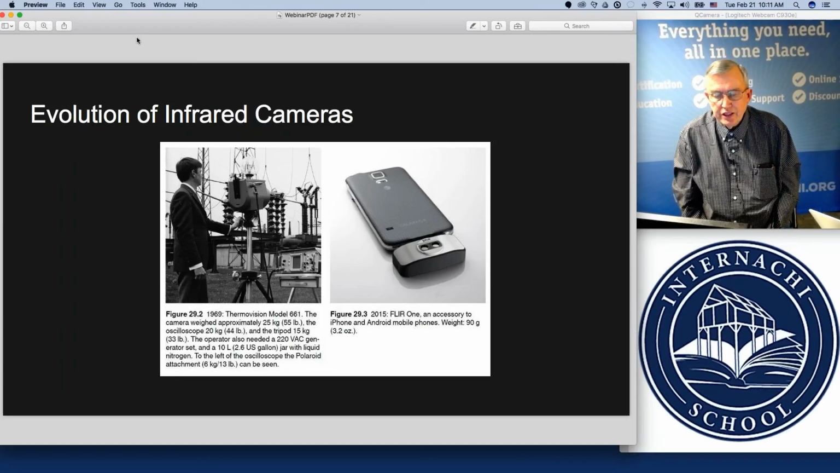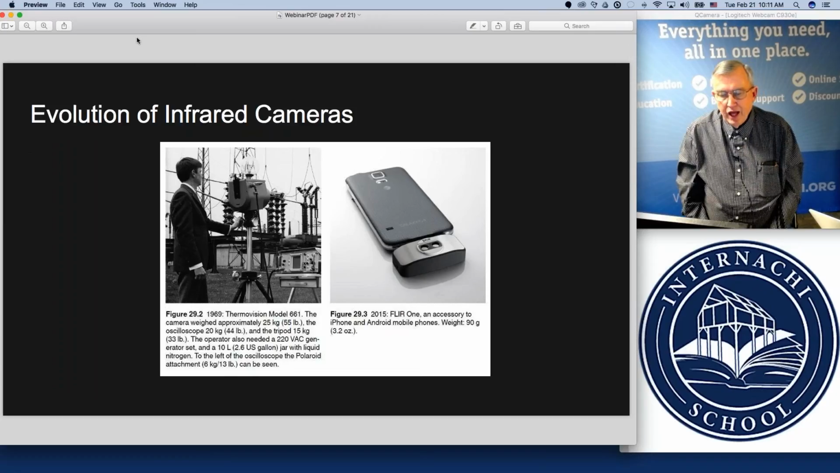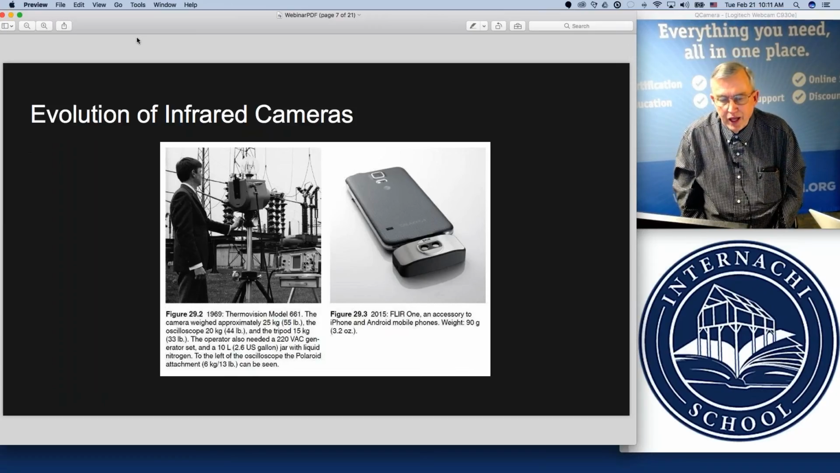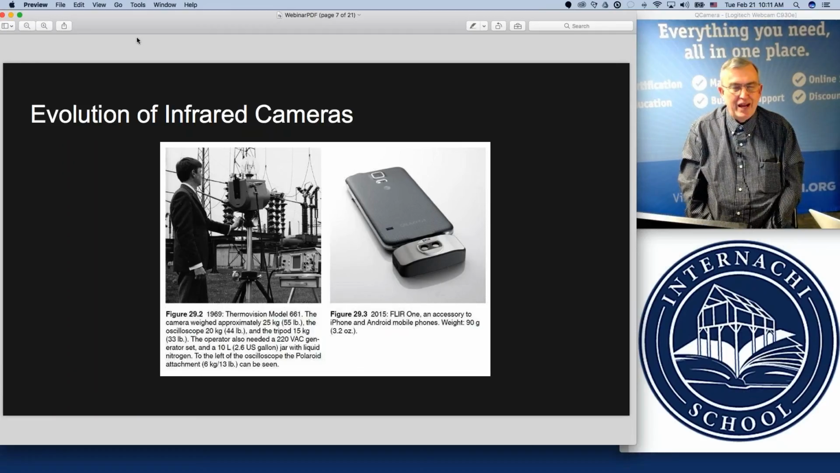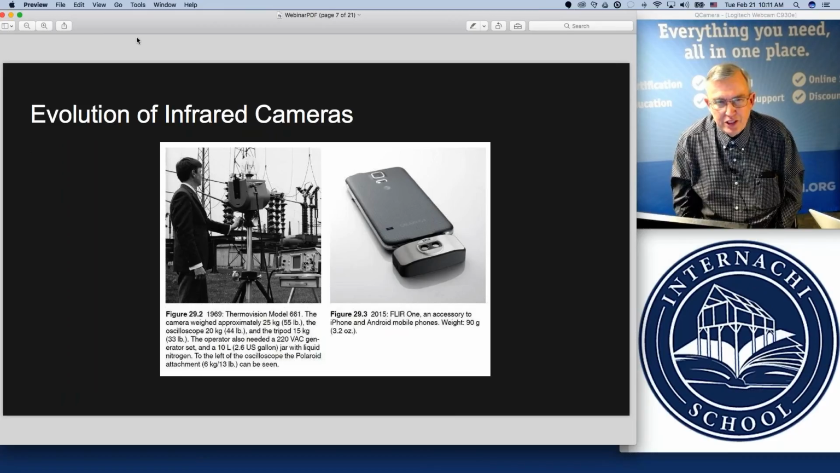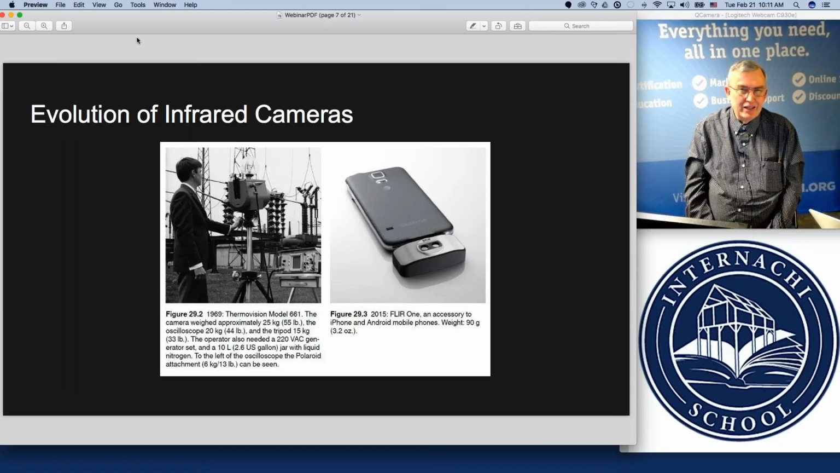Let's go to the next one there, and you can see an old infrared camera back from 1969 called the Thermovision 661. I'm just trying to touch base on a little brief history of thermography. That type of camera right there was sitting on a tripod and weighed 55 pounds. And then on the right side, you can see the image of today's cell phone attachment of the FLIR 1, and it just weighs such a tiny amount right now.